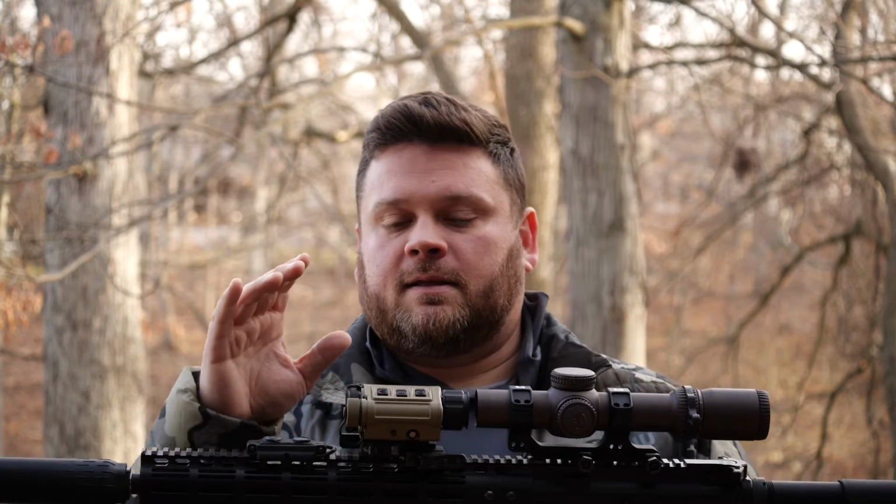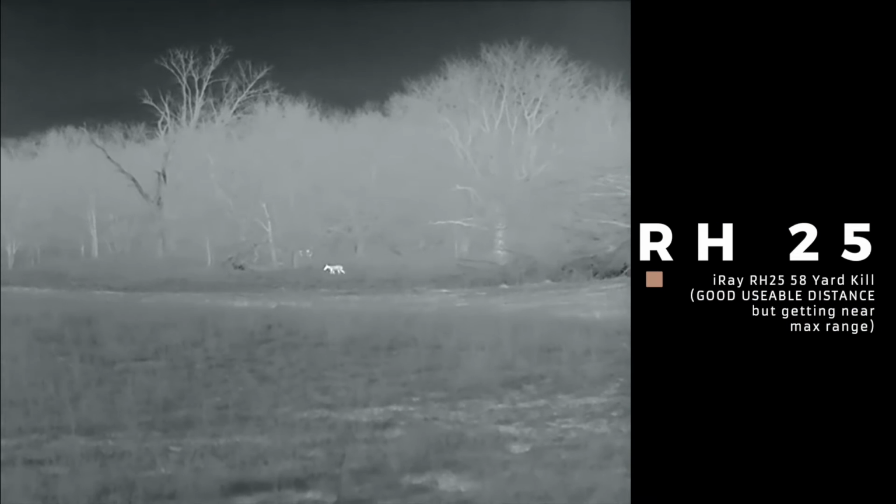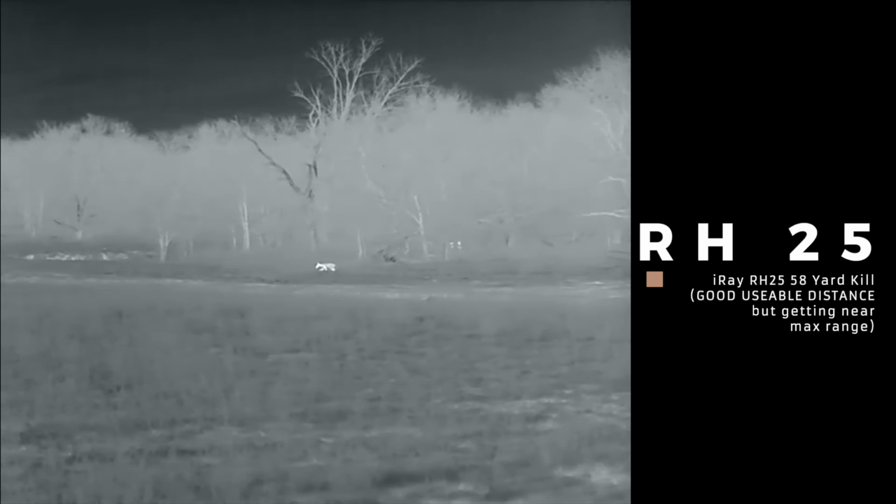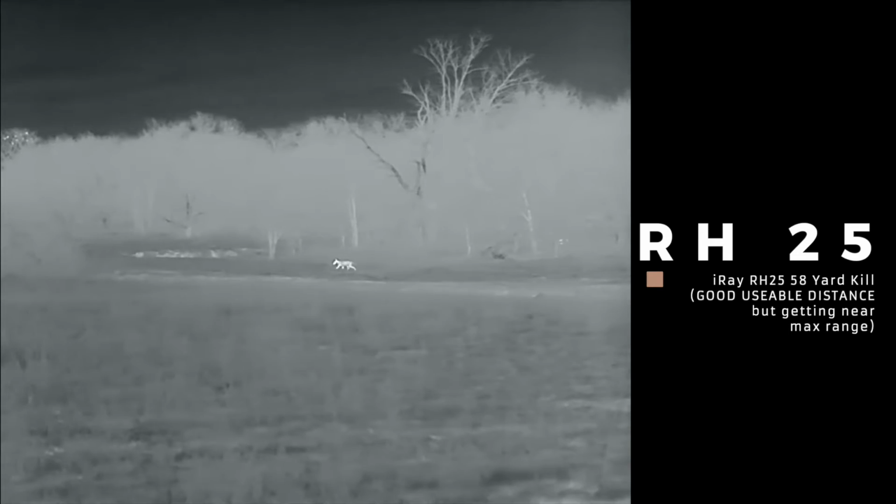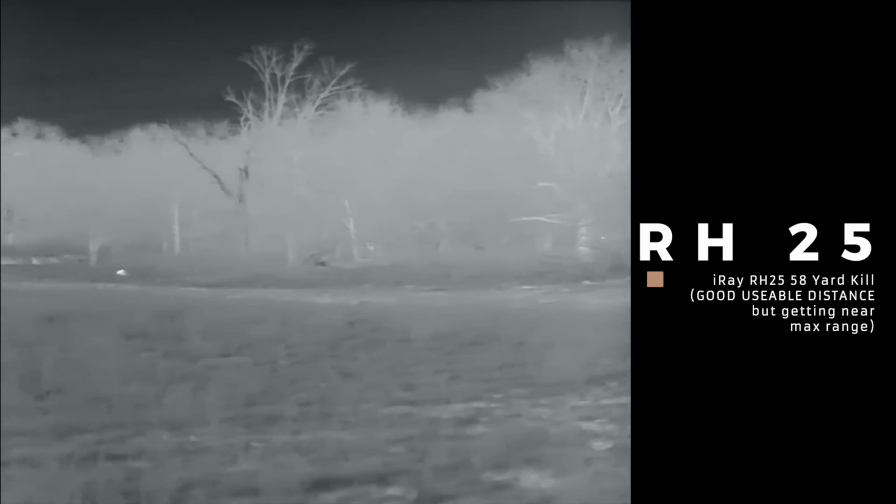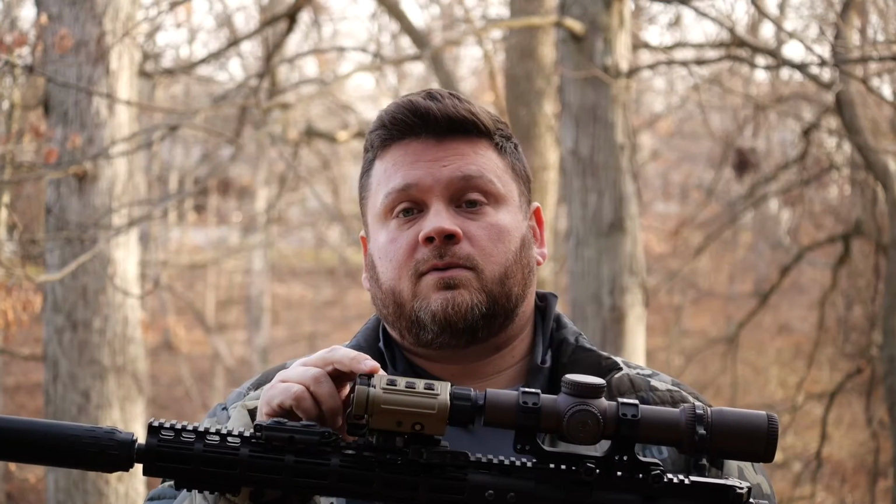So again, if you've got in your head, well, I'll spend the money here because I get multi-use out of it. If you're hunting 0-70 yards, you're right. Do it. Love that. If you are hunting past 70 yards on any level of consistency, forget it, brah. This is not going to do what you want it to do.